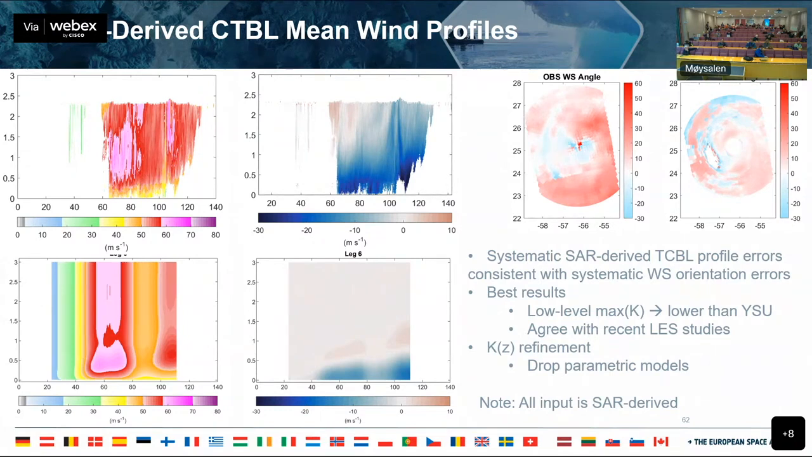And the goal is, it's an optimization problem, to find the most reasonable fit of wind profile and eddy viscosity profile that will match all of the information we extract from the SAR.